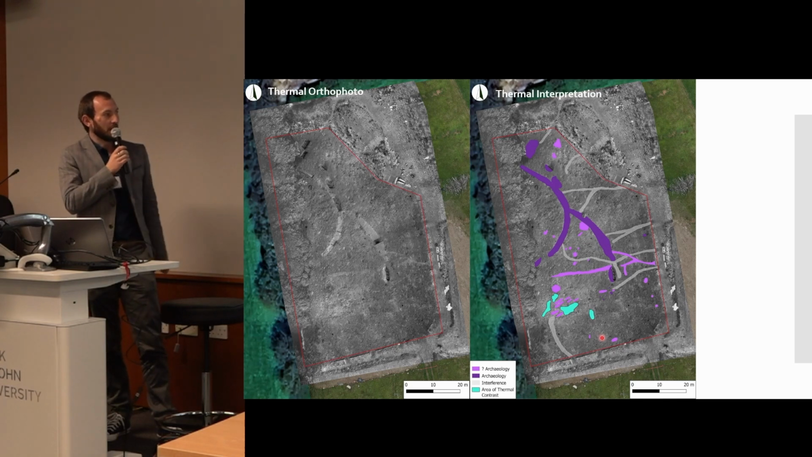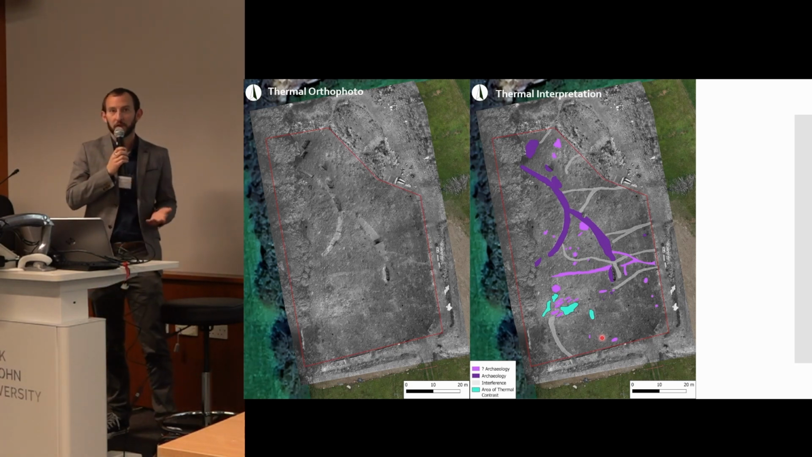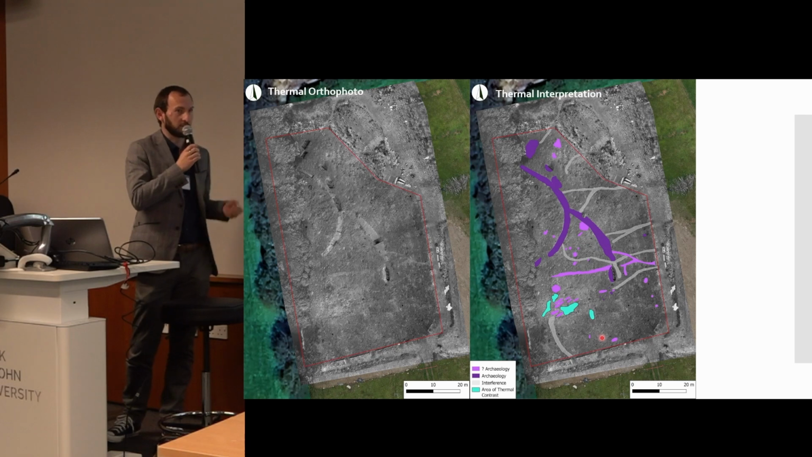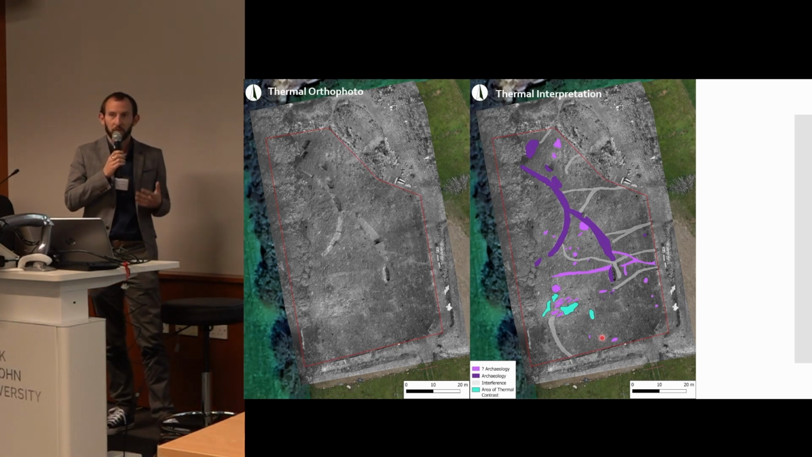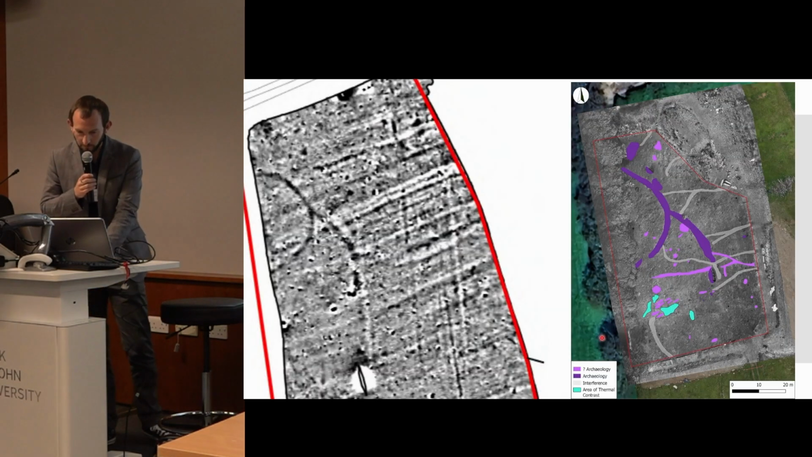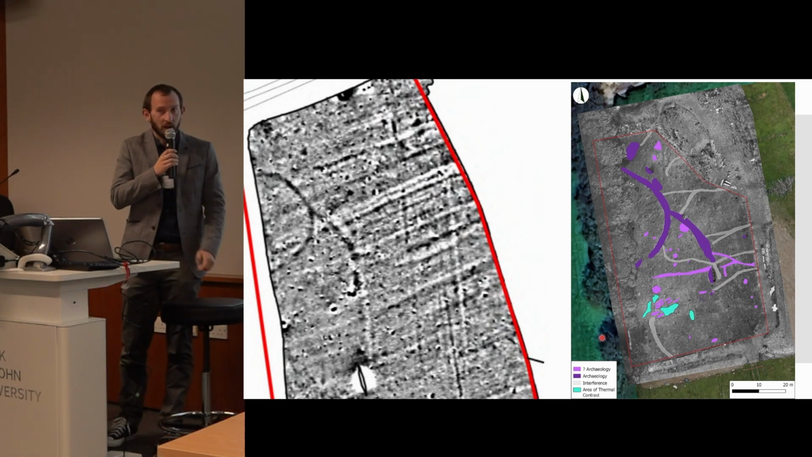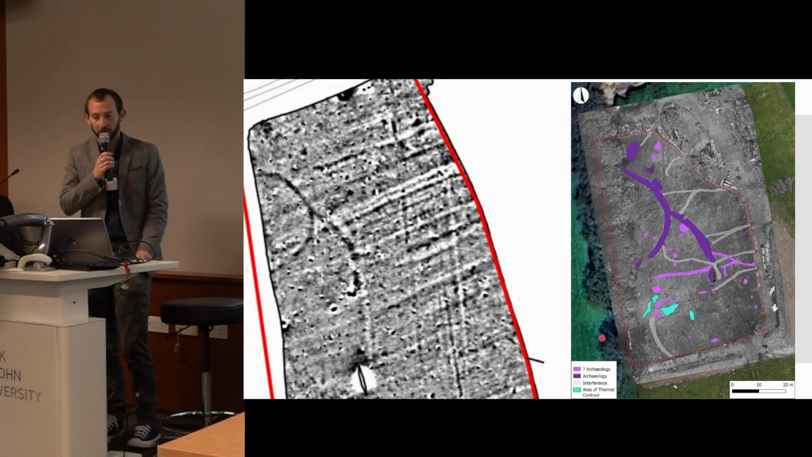The light blue areas beside them are areas of thermal contrast, which we interpreted as potential burials that may be superimposed on top of each other, creating this disturbance and this contrast, but not a distinct feature in itself, or potentially a bit of modern disturbance. This is the comparison to the magnetometry data. As we know to be typical of burials, they weren't detected in the magnetometry data.